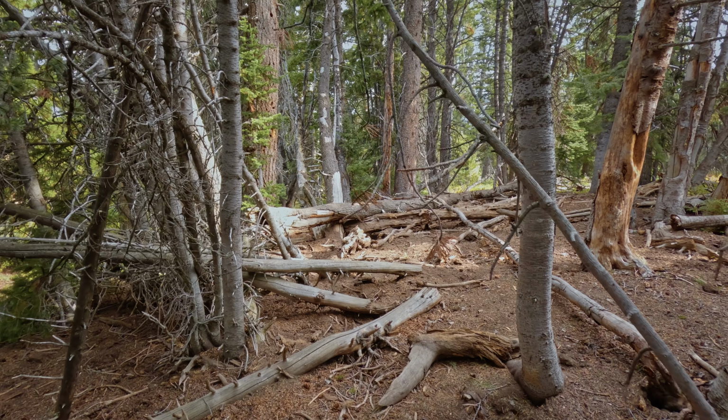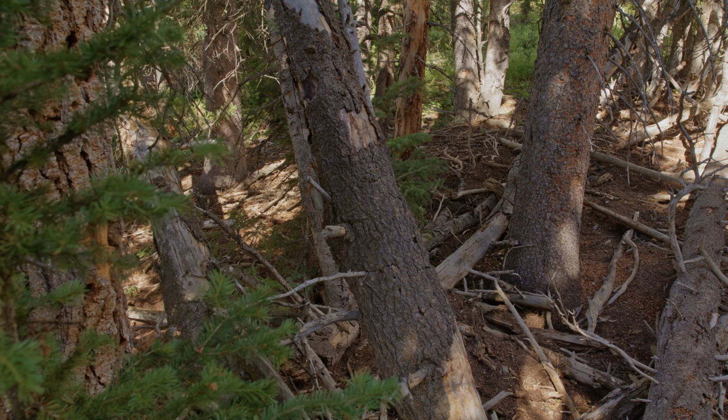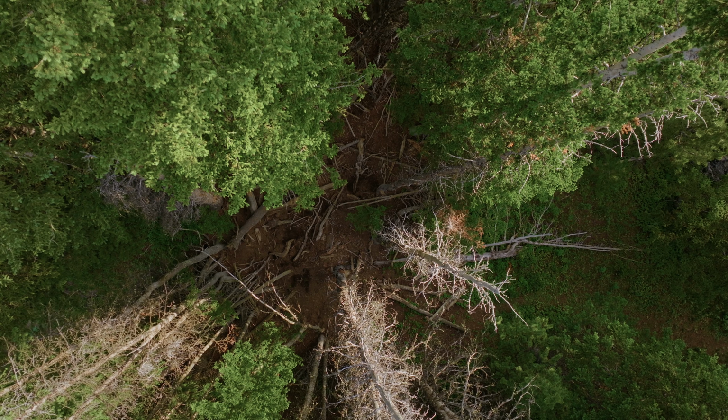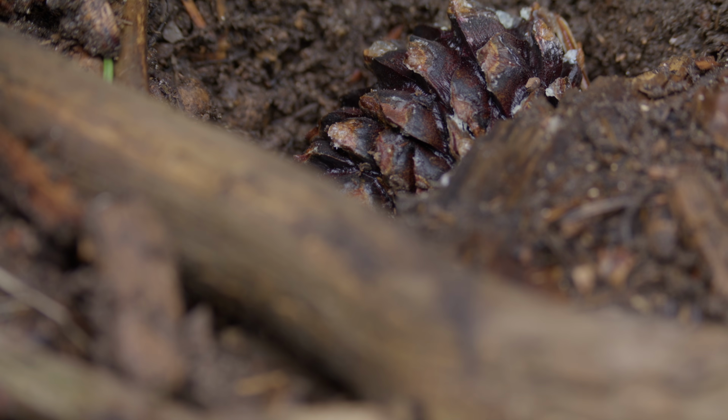And now this is what's called a squirrel's midden. It's basically like the squirrel's home, and this is where it will bring back all of the cones that it collects, and it's gonna bury them in the ground or maybe tuck them under logs in here. And this total mess of logs and stuff that are all spread out is really from bears coming in year after year and just ripping this place apart looking for those pine cones.